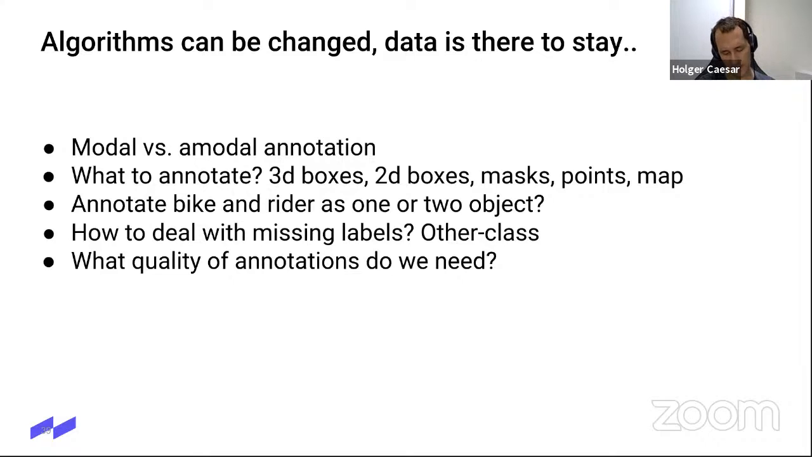To explain what that means, modal means you only annotate the visible parts of an object. Amodal means you annotate everything, even if you don't see it, if it's occluded. That's particularly relevant for boxes, either in 2D or in 3D.